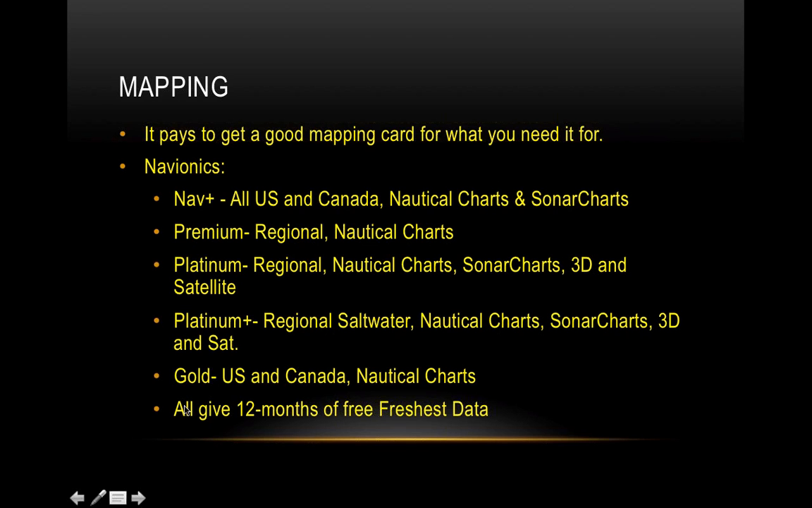All of these give you 12 months free Precision data. It's all free updates. You can update it every single year or day. And I highly suggest it because, like I said, they update their maps constantly. And Sonar charts is not just really high definition charts, but it's actually a program where users just like you and me can go out there, record Sonar logs, and then upload them onto the Navionics website, and then they generate maps and improve their maps based on that. And it's extremely accurate, and it's really good for shallow water especially.